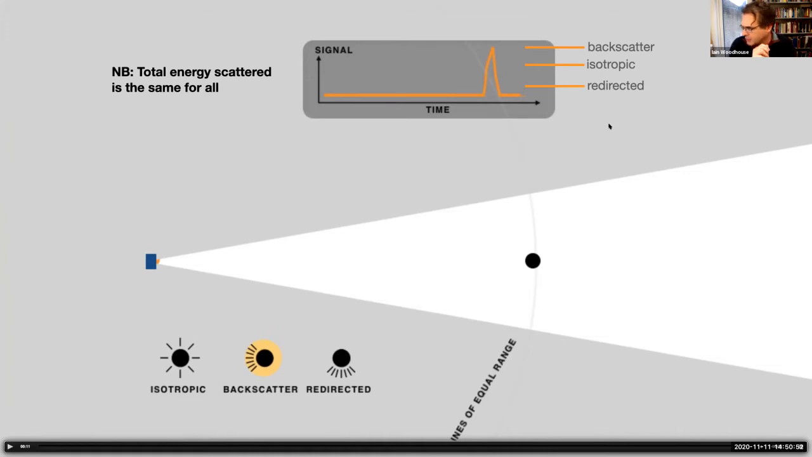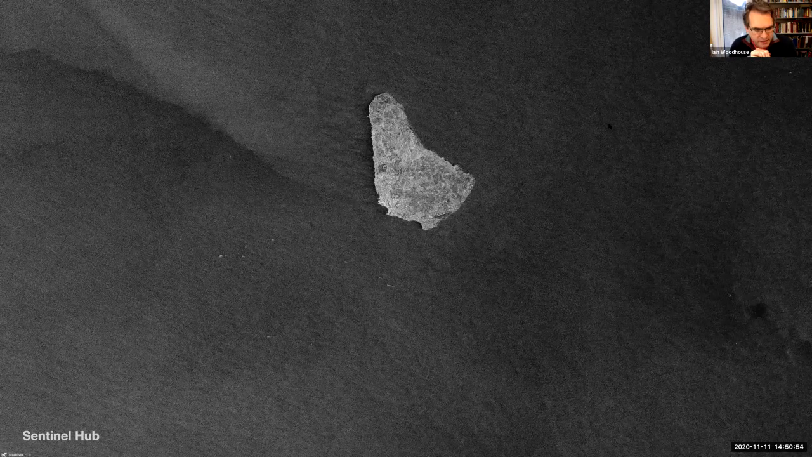And one nice example, anybody want to quickly identify the geographic location? Stick it in the chat. Give me a chance to have a mouthful of water. Barbados, very good, Stuart.